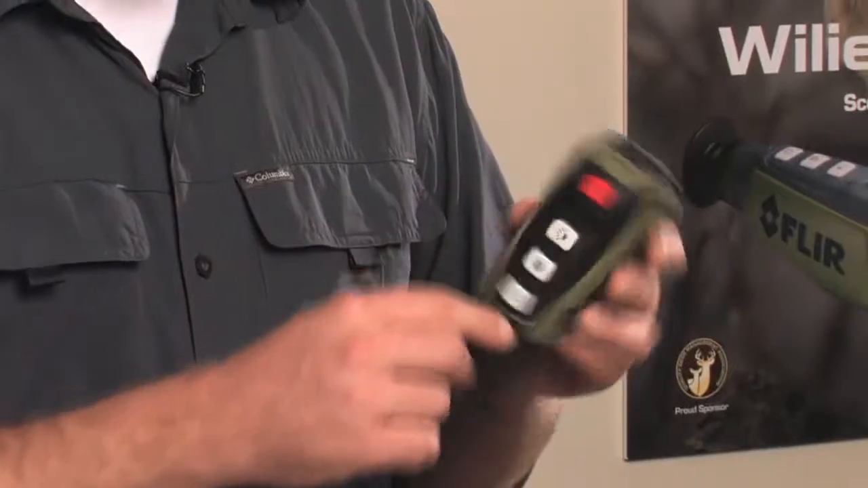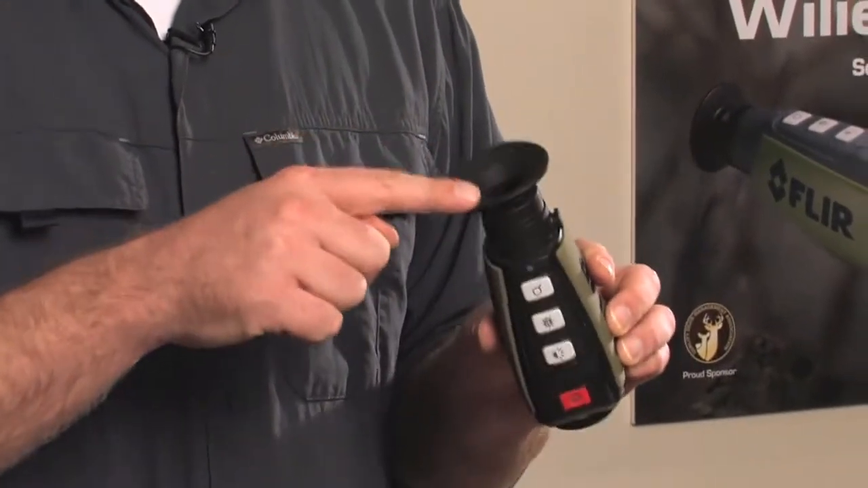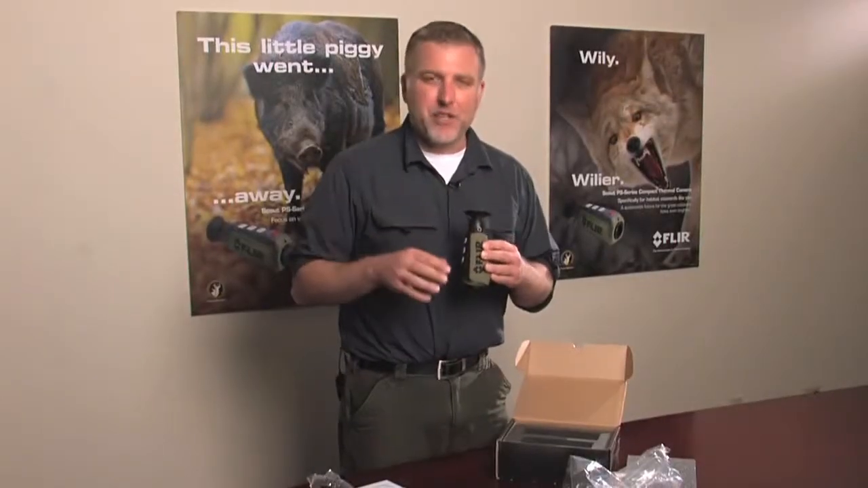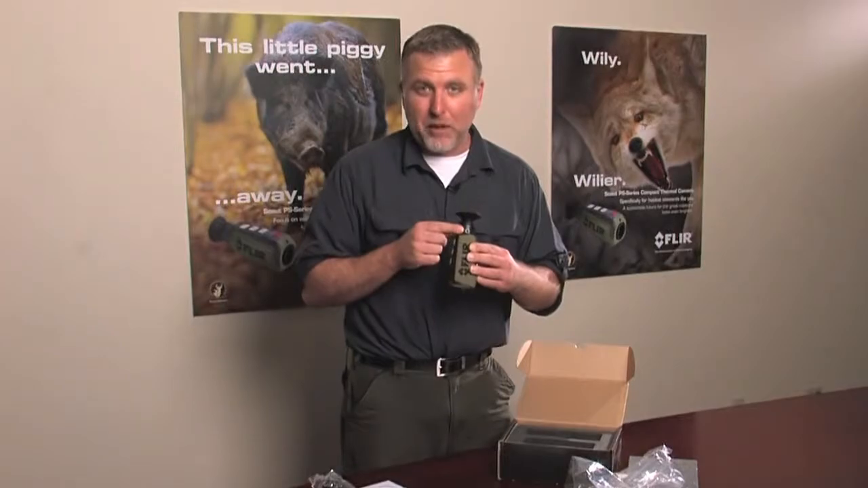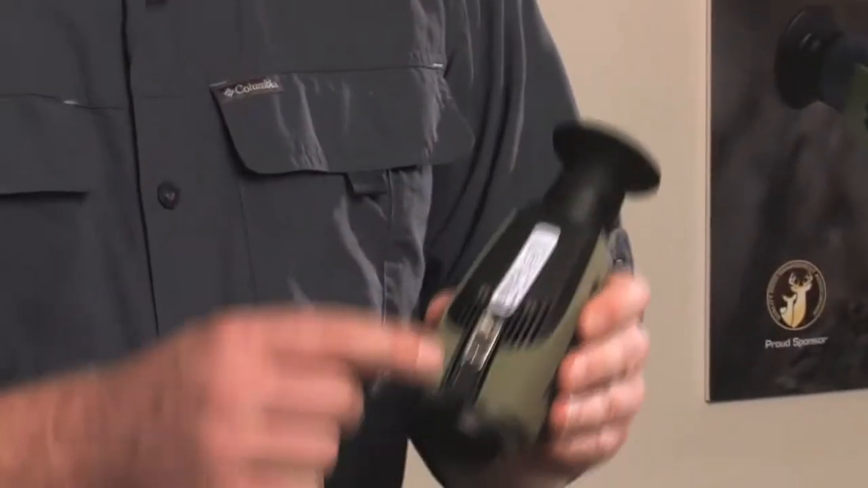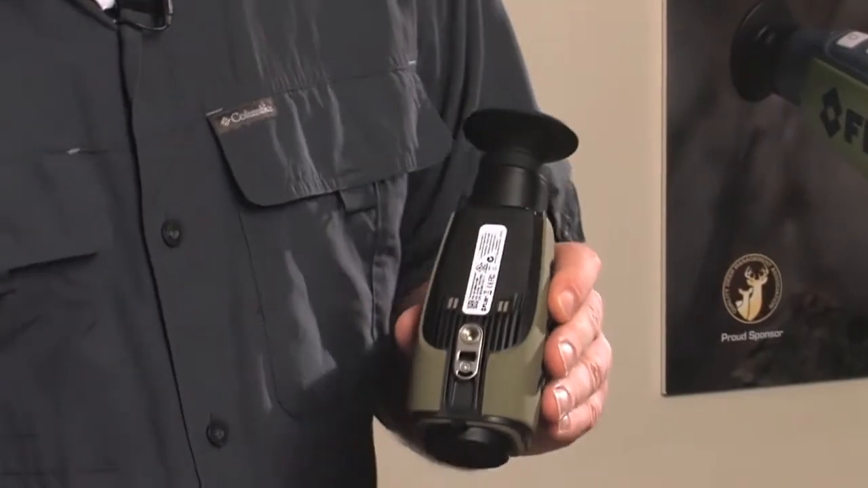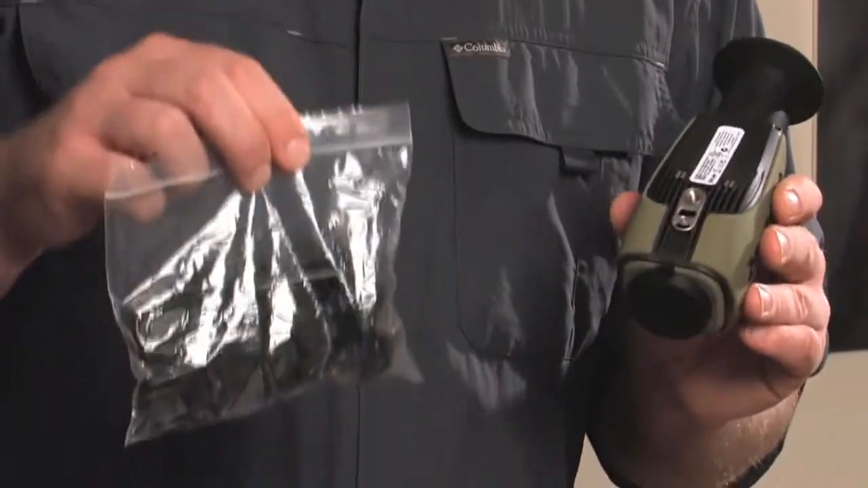One great feature about the Scout PS is this rubber eye cup. It stops any light from the display from leaking out and giving away your position. The next feature I want to point out is the diopter. You see, everybody's eyes are different, and this will help you get the sharpest, cleanest image possible in the display. On the underside of the unit is a tripod mount and a lanyard clip. The lanyard itself is included in the accessory bag, along with international adapters and the battery charger.